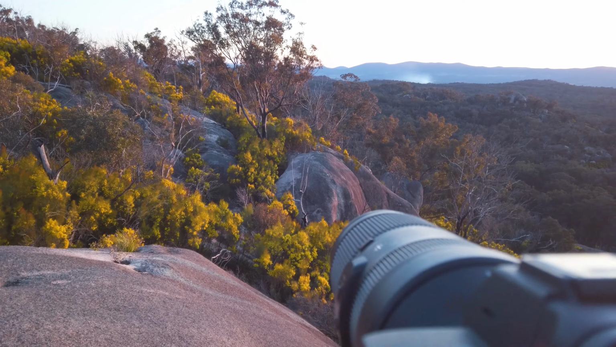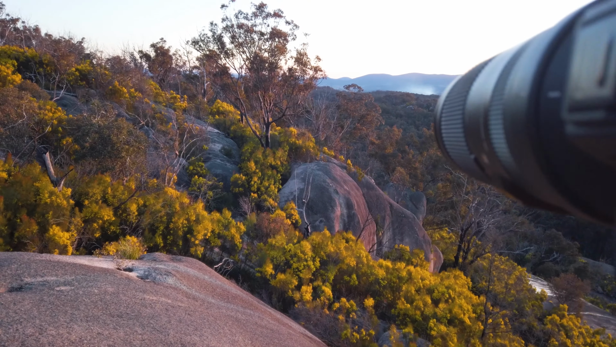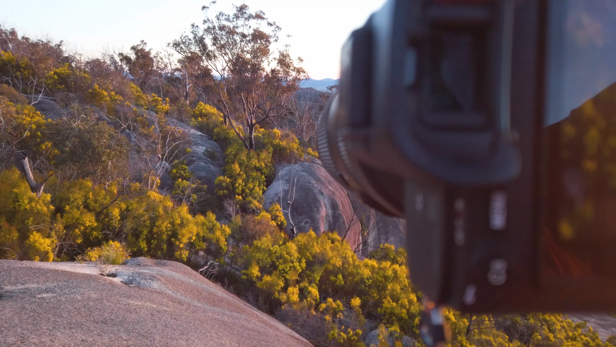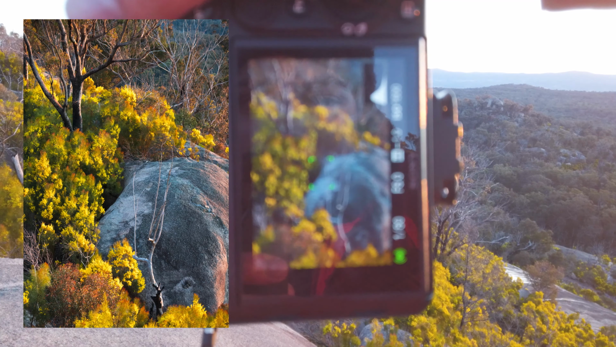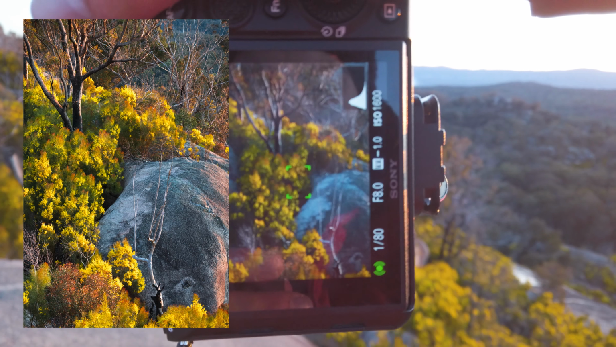But really having to rush this, guys, because it is getting hectic with this light. Might even shoot that one as a vertical as well. But onwards and upwards. We'll find a few more. The sun is really close to setting now.